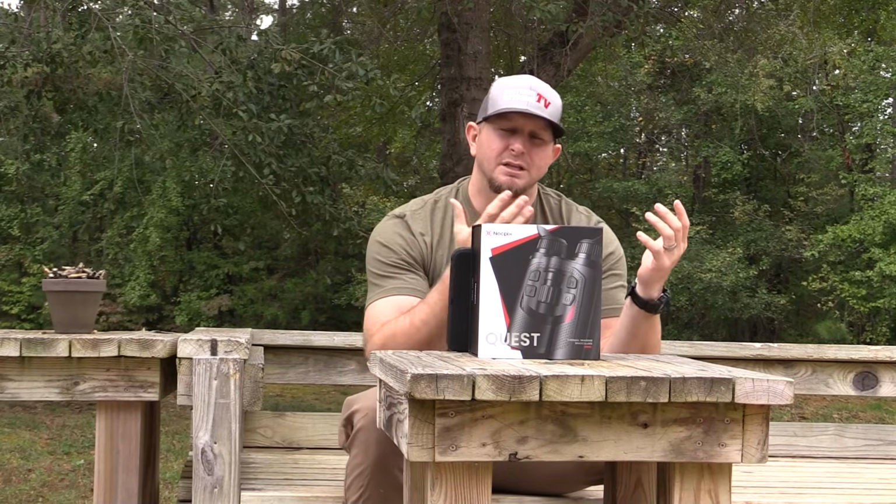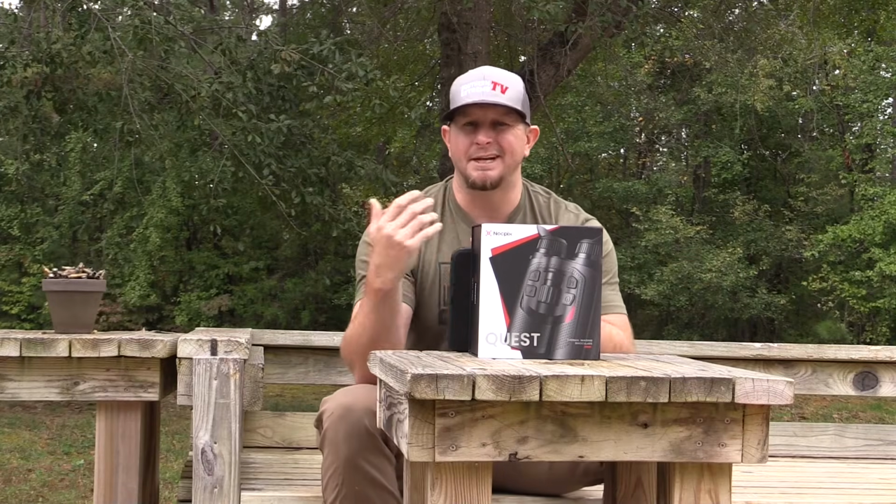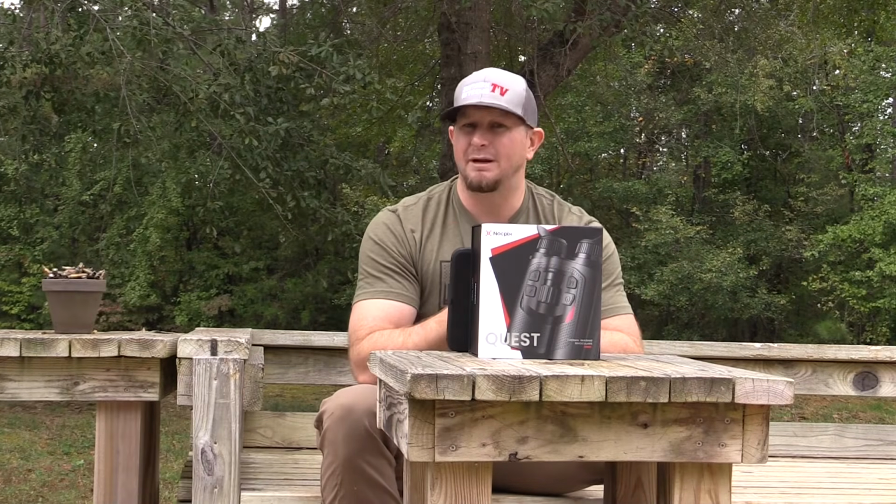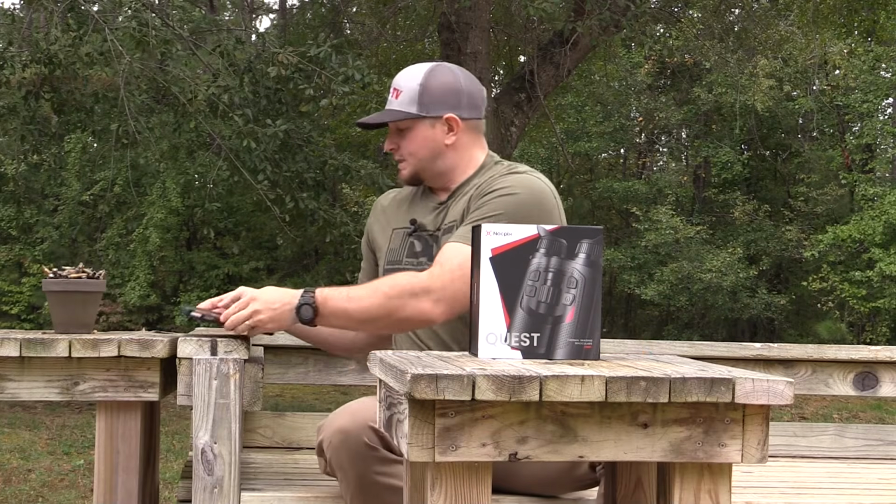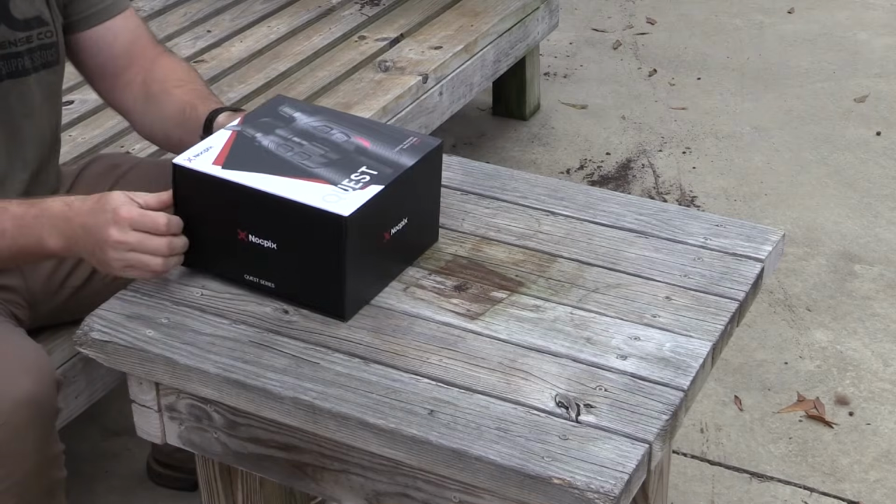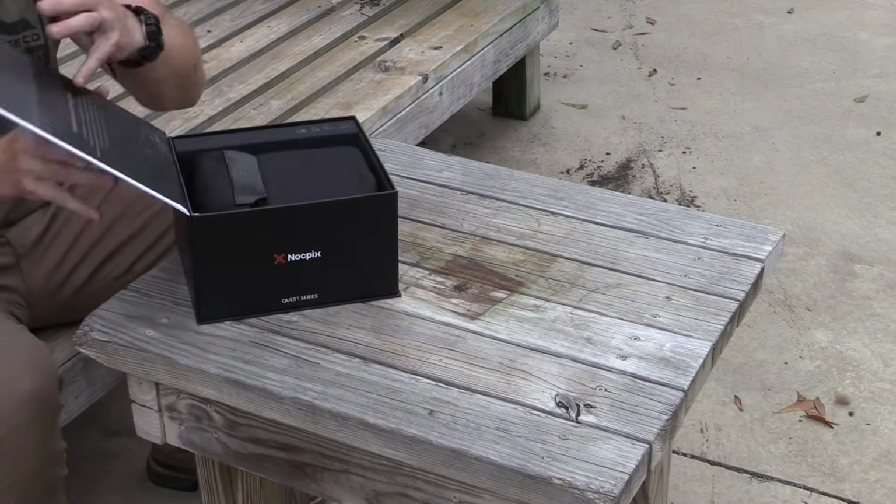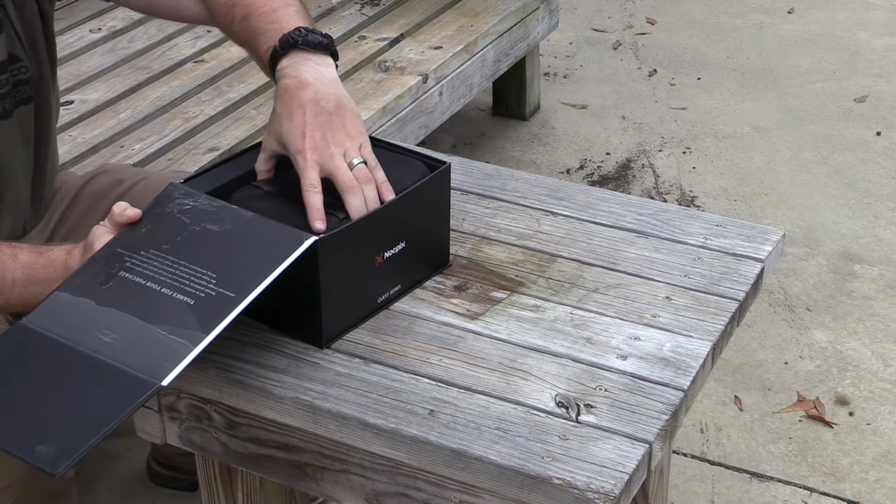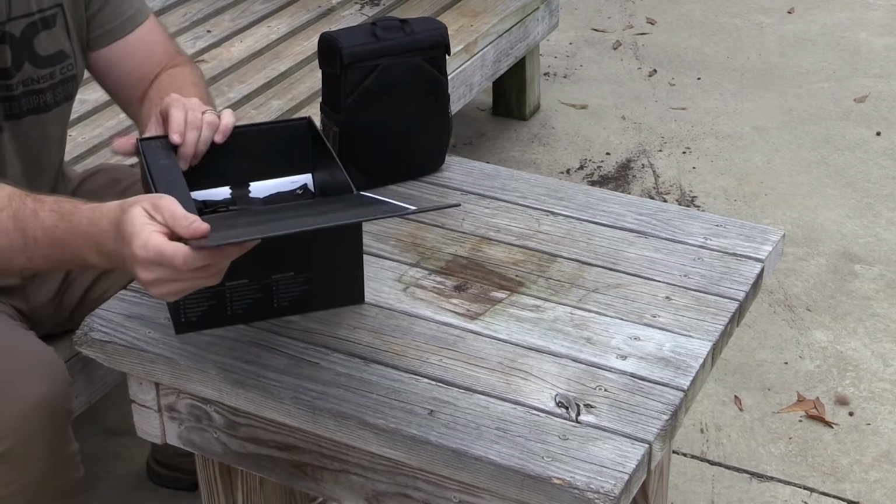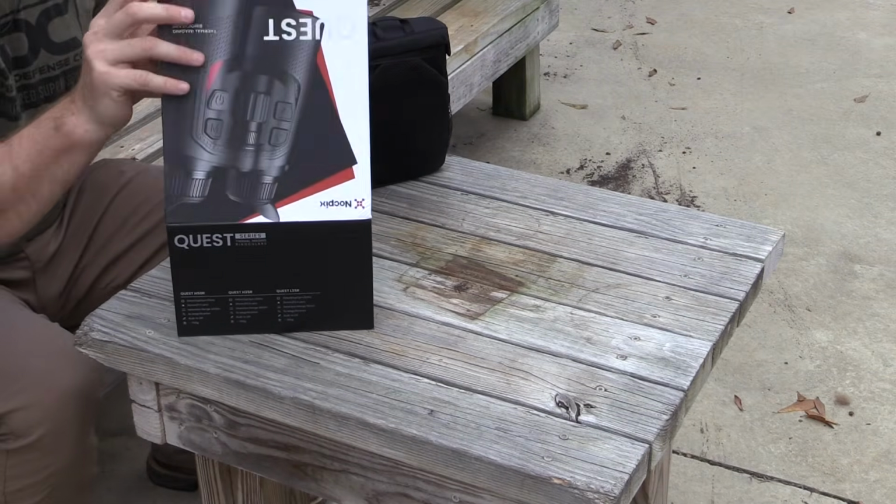Let's talk about some things that I like about them, some things that I don't like about them, and potentially if this is a product that may or may not be right for you. So let's set that to the side and let's dive into this box. So again, the H35R, the 35 stands for a 35mm objective lens. This is going to be a 640 resolution optic.